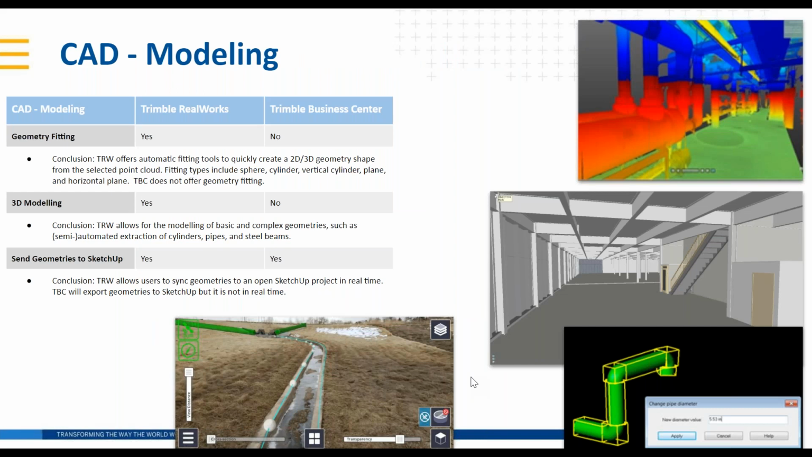All right, CAD modeling. This is where the difference between modeling and drafting shows. RealWorks really shines here in terms of geometry fitting and 3D modeling. So RealWorks offers automatic fitting tools to quickly create a 3D or 2D geometry from the selected point cloud. Fitting types include spheres, cylinders, great for pipes there, that lower right screenshot with the green piping. You can change the diameters like is shown there. And then 3D modeling as well.